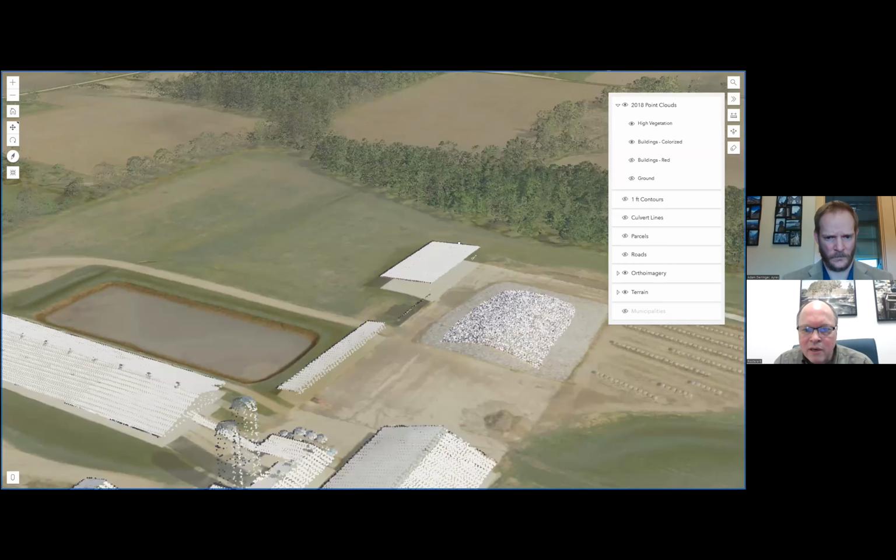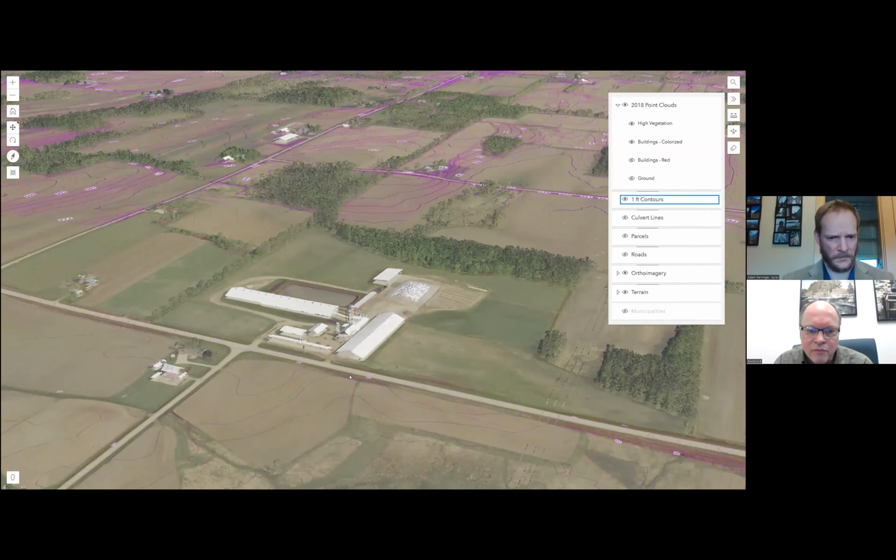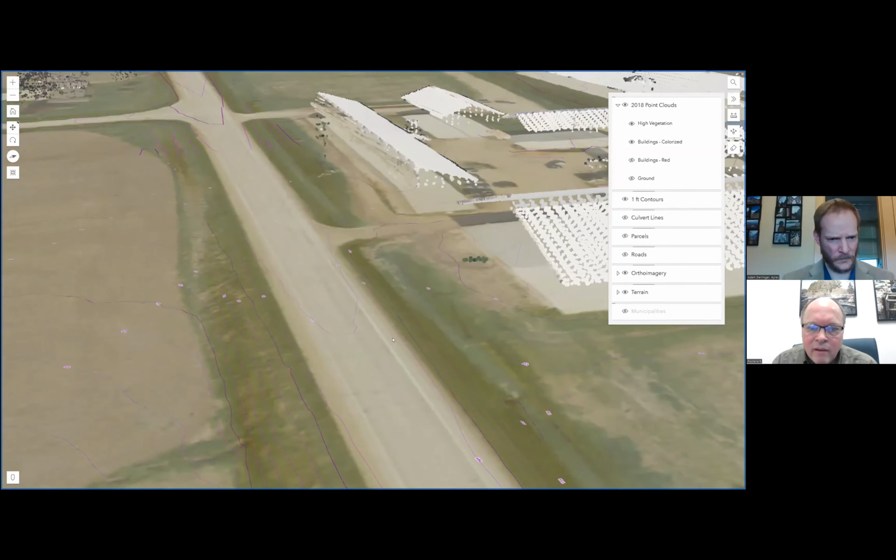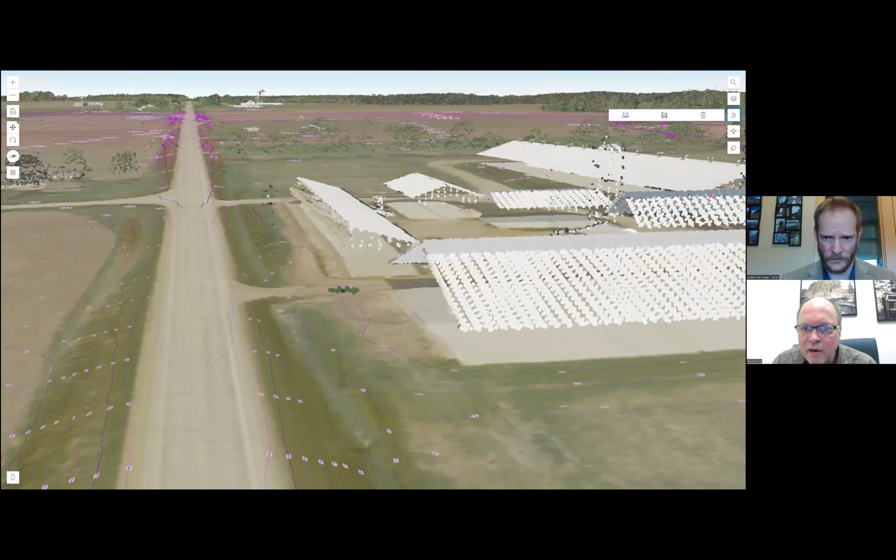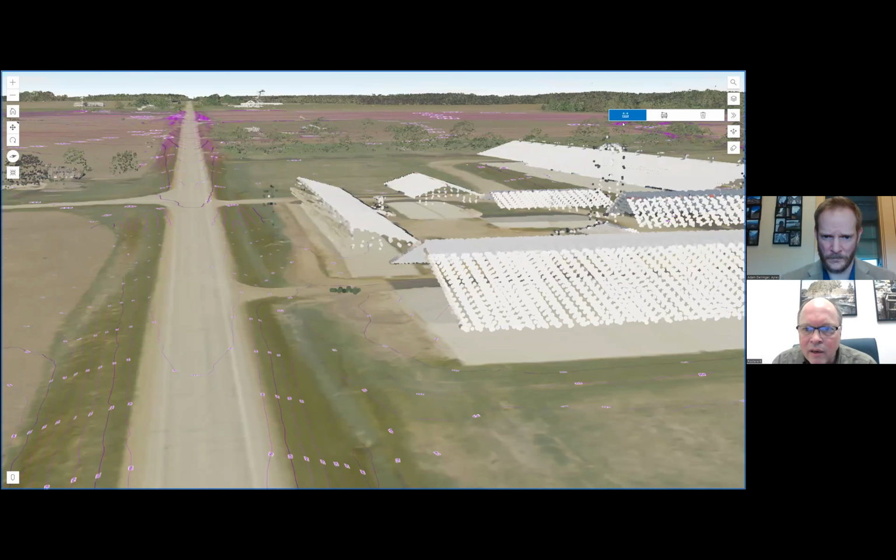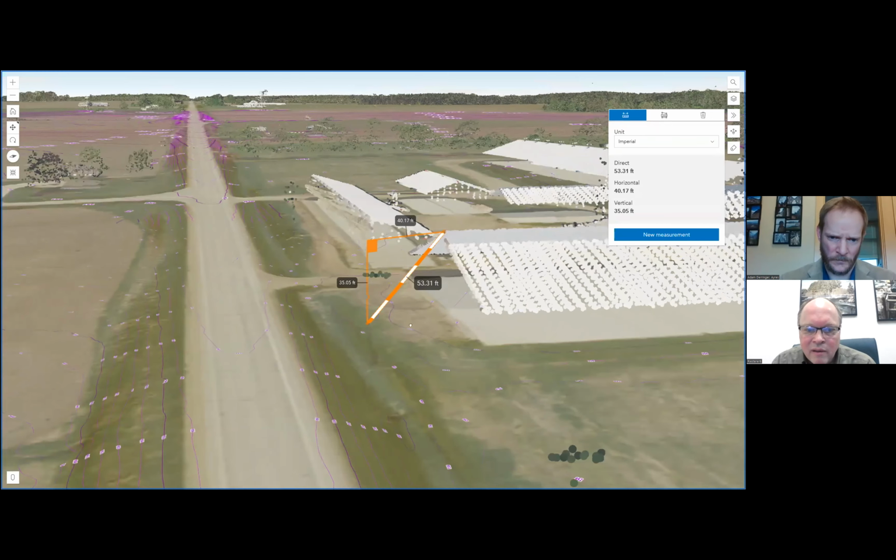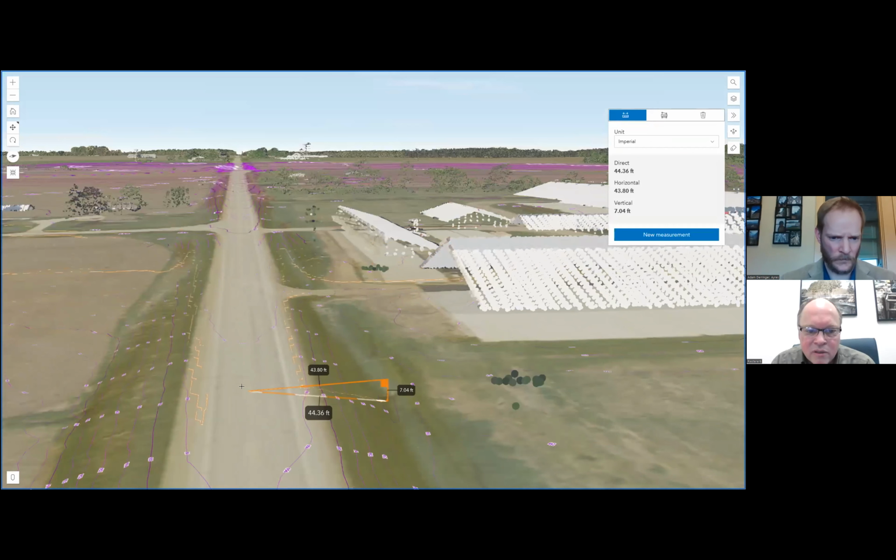There are some other layers in here. The 1 foot contours, we're able to drape those over the surfaces. And it's kind of a handy measuring tool in here. We can go in and do some relative measurements. Here we're grabbing the top of that roof and then measuring down to the ground to get the height of that building. You can also just measure on the ground.